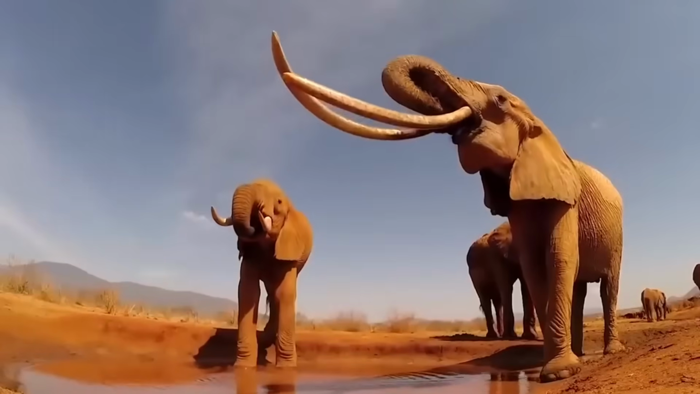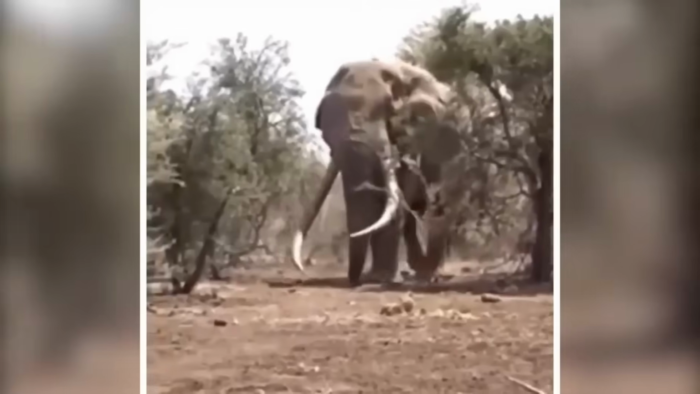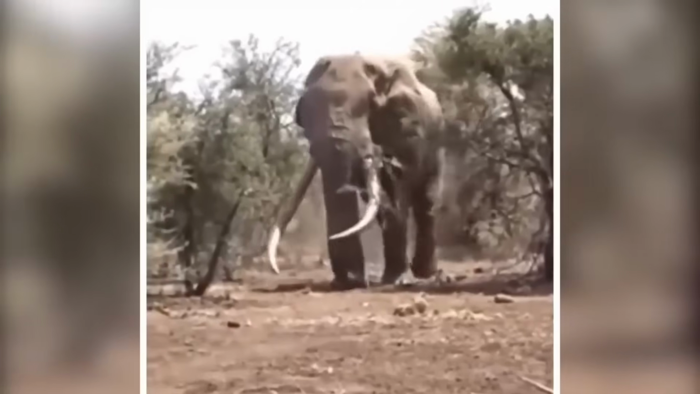Elephants. The gentle giants that can turn into raging beasts. Now, I know we all love these intelligent and majestic creatures, but let's not forget they're also one of the biggest and most powerful animals on land.